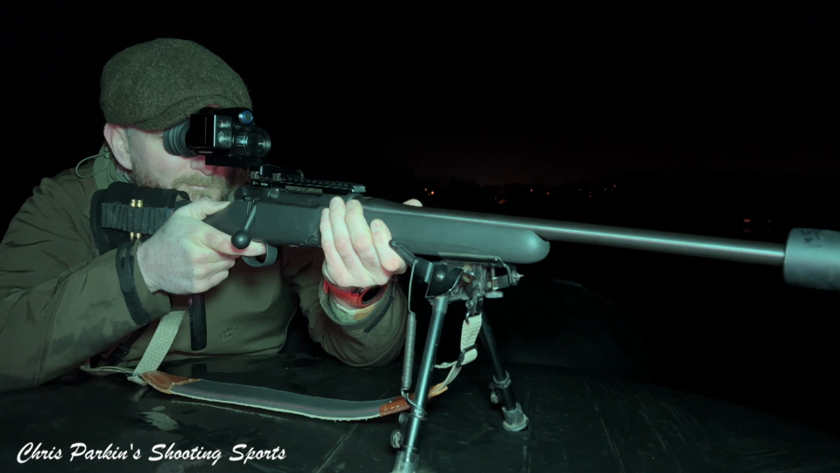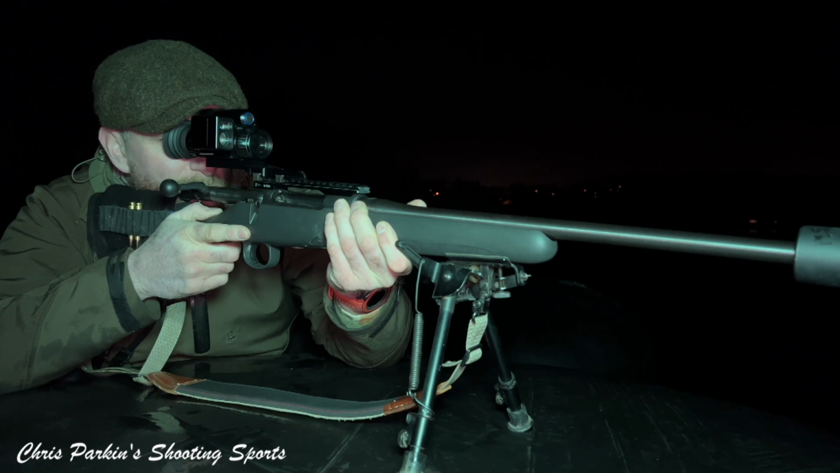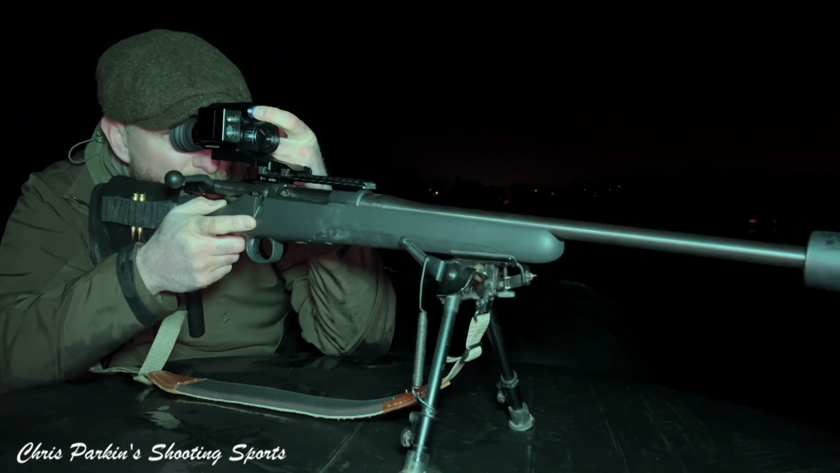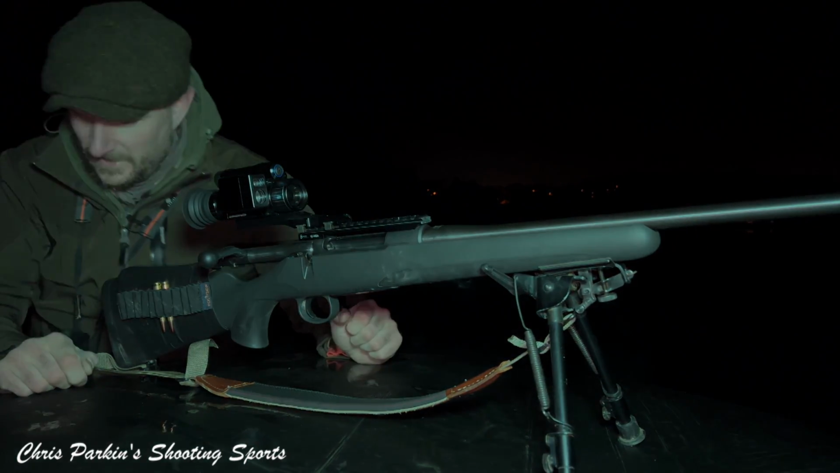The outer body and extension rail is 6061 grade aluminium alloy for durable long-term performance. A waterproof IP67 rating is in place. Magnification is 1.5 to 4.5 times. Eye relief of 45mm is fairly consistent, and it allows use on rifles up to about .243 in terms of recoil.